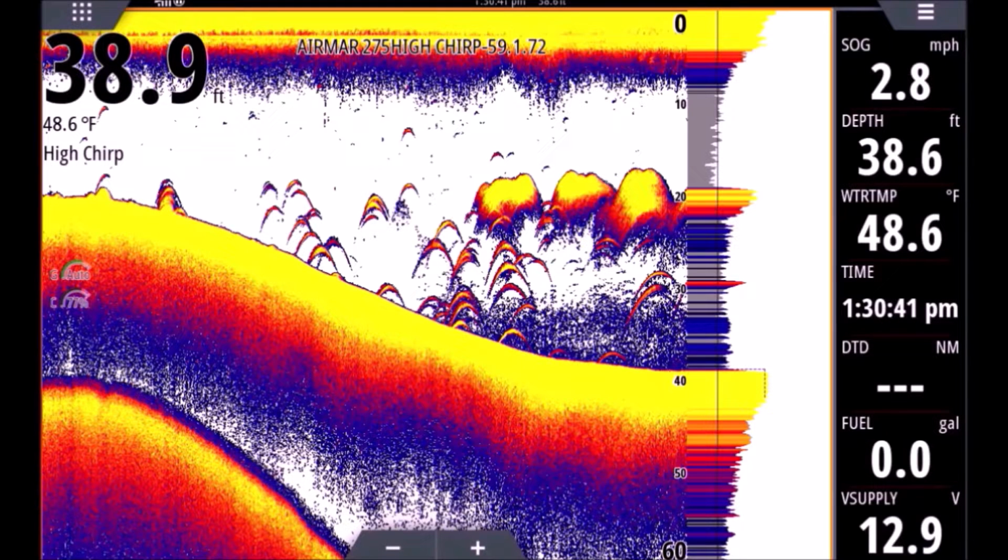And we know it's not bait because, for one, it's connected to the bottom, and for two, you see the top is rough. The top edge is rough. That means it is probably not a bait school. That's not true all the time, but most of the time, if it's nice and smooth on the top, it is a bait school. So we have no separation on the bottom. That tells us it's a stump or a rock.